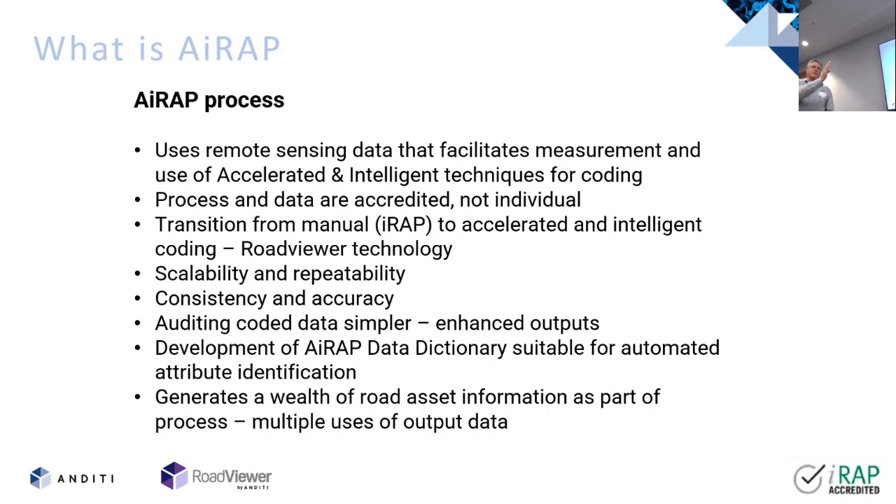There is this transition that's got to happen from video and manual assessment through to a more automated process, and the consistency of those results. And so that's another transition that's going on at the moment. We've built a tool, which Tony will show you, that allows us to go from manual right through to automated. That's our road viewer portal we can show. And we see it as being an important transition in that step.